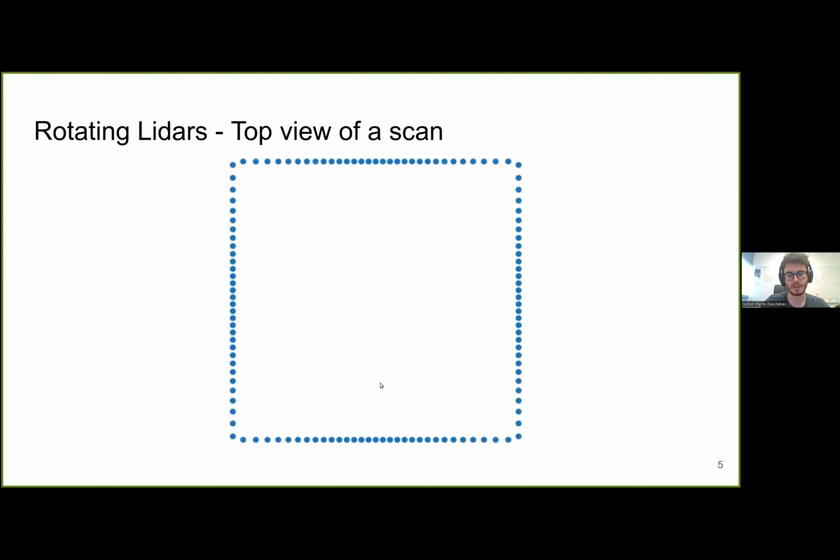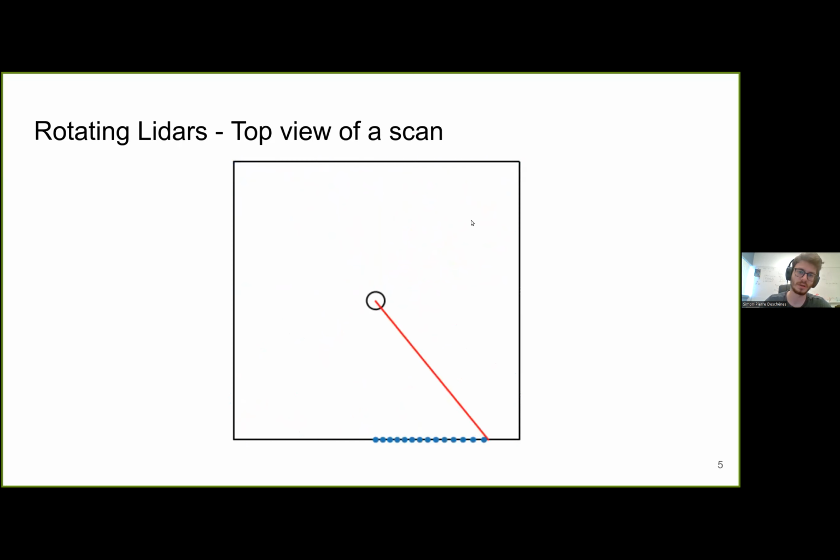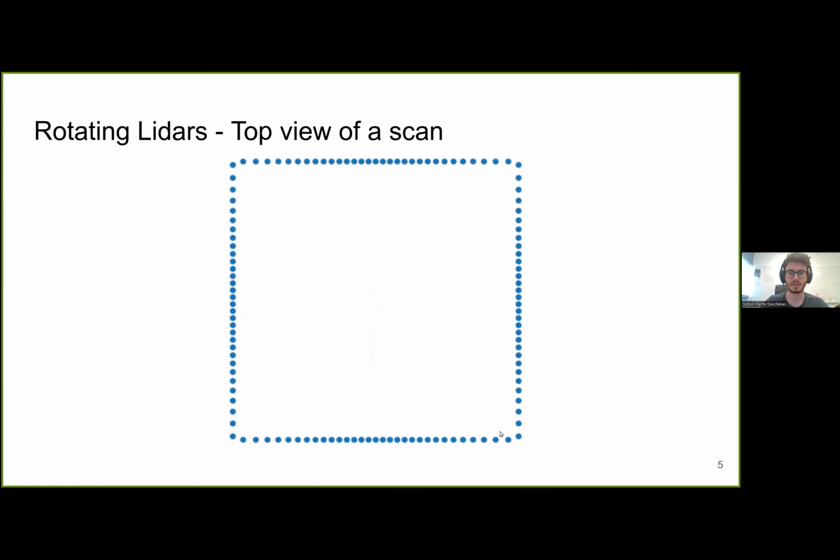And the red line is the laser that sweeps the room. So after a complete rotation of the laser, the LiDAR acquires points all around it, and the resulting point cloud is a representation of its environment. Each point represents a surface or a portion of surface around the LiDAR.